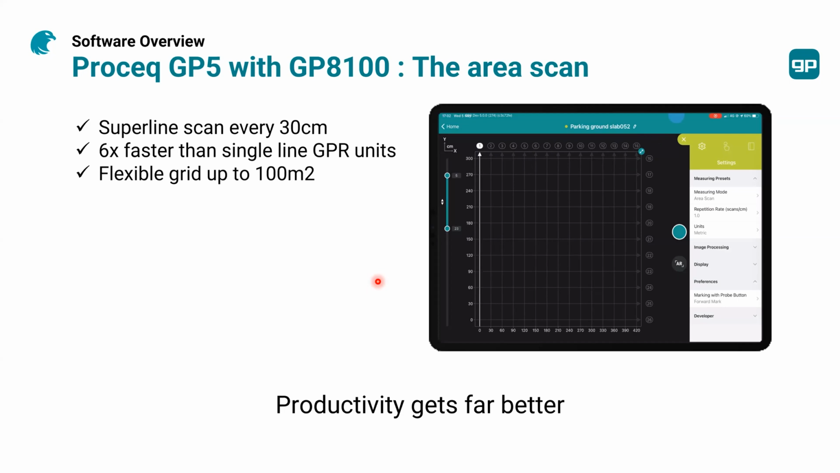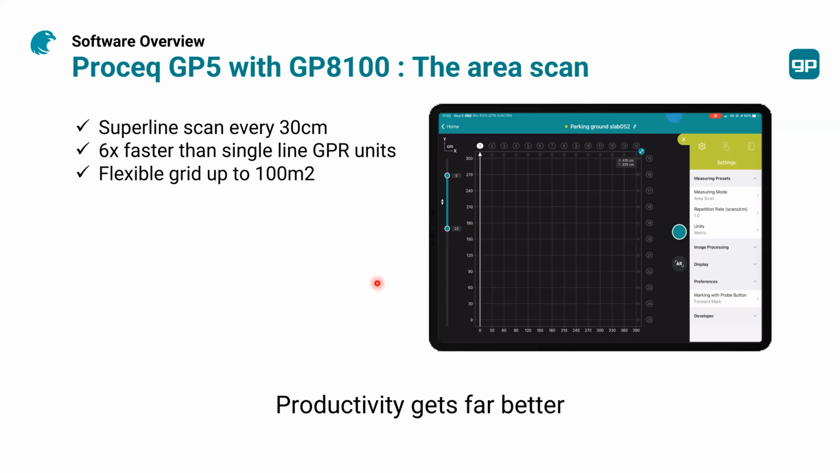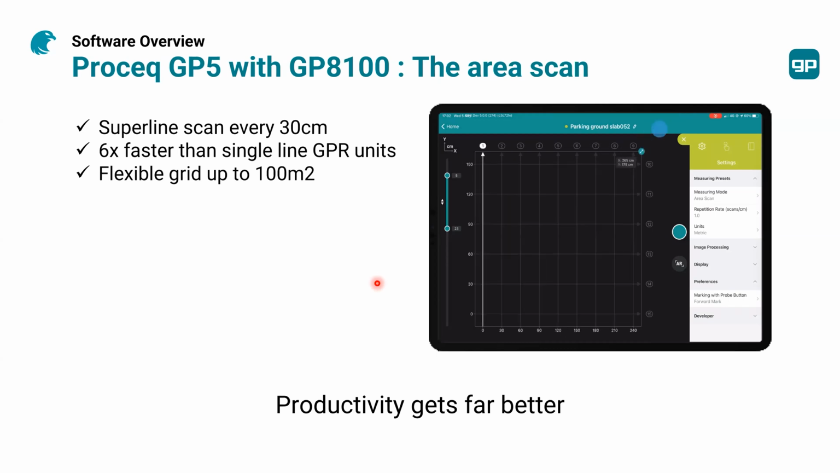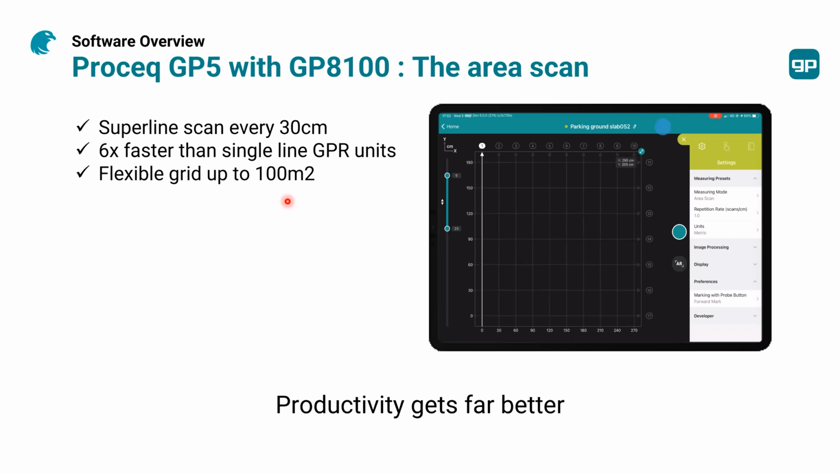So what we have seen up to now is the 2D scan, okay? But this unit is also capable of collecting data in 3D mode, an area scan, as we say. So you can collect data every 30 centimeters. We have grids that are 1 by 1 meter. But the most important is that you only need 30 centimeters spacing for a single line. But the resolution is very high.